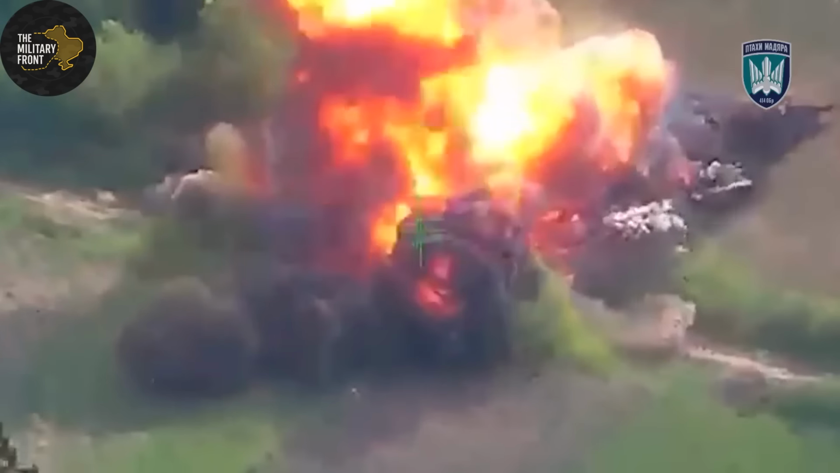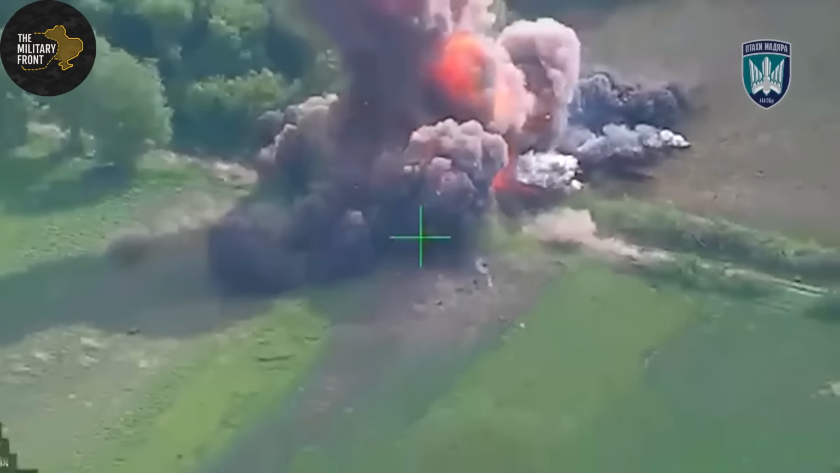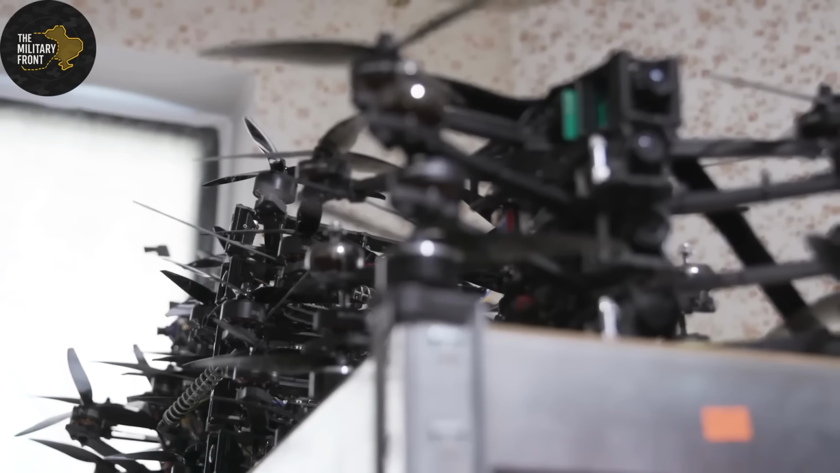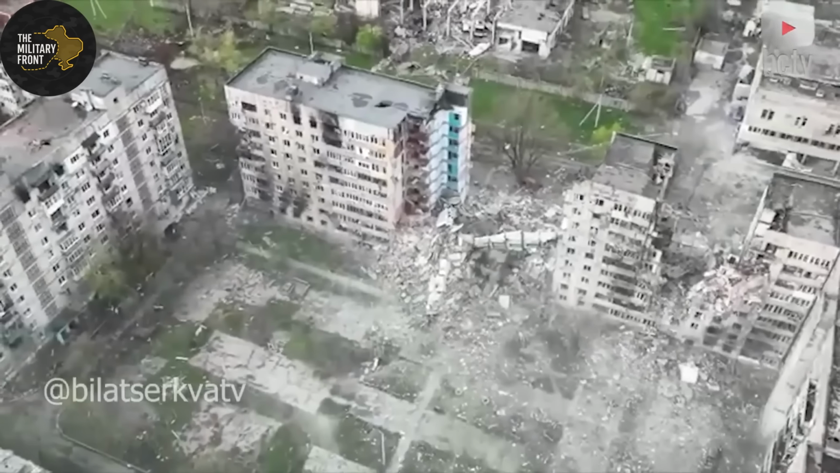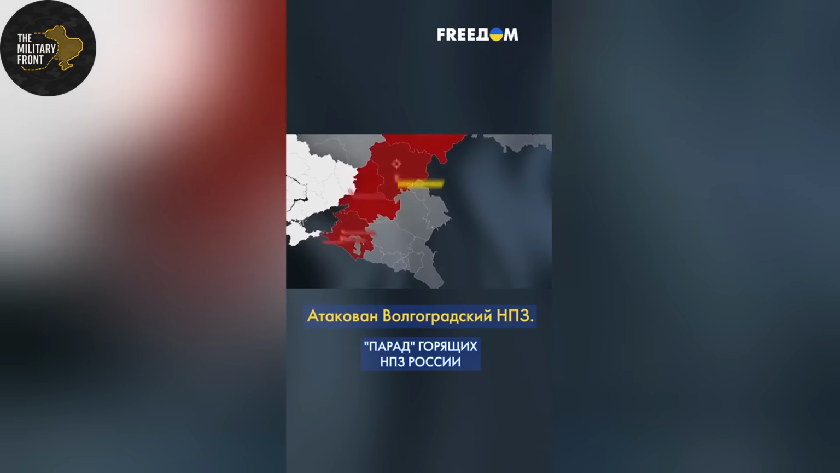0:12 hours. Second drone targeted the stairwell, where reinforcements were moving upward to replace casualties. Detonation in the confined stairwell space caused catastrophic casualties from blast overpressure. Thermal showed bodies tumbling backward down the stairs.